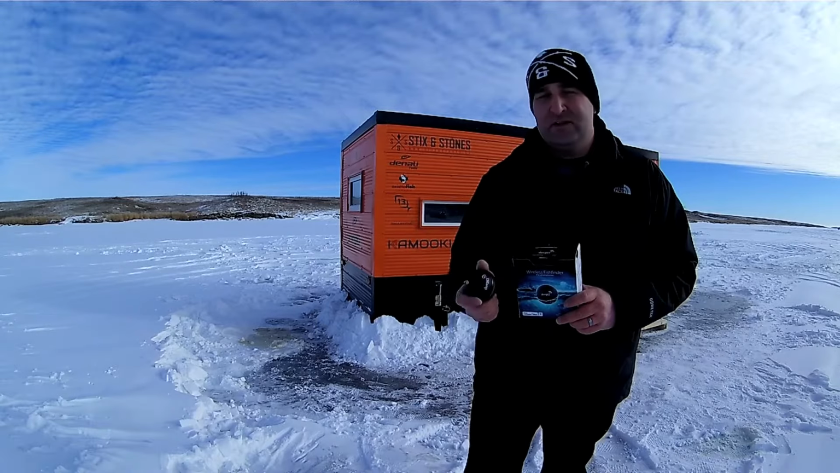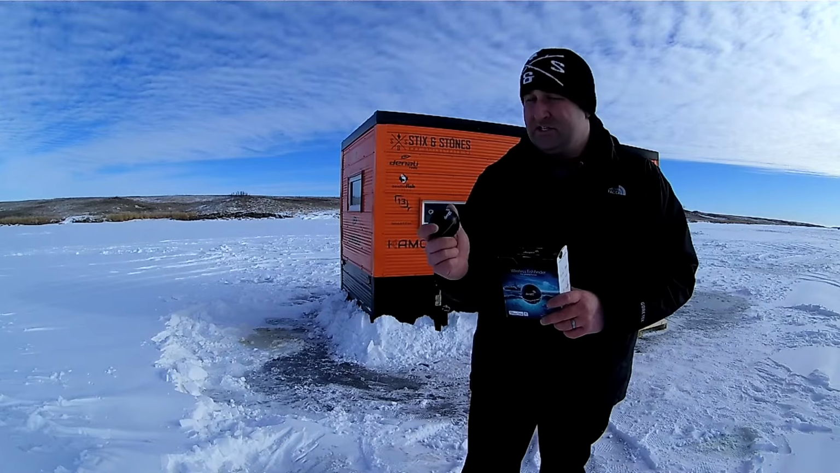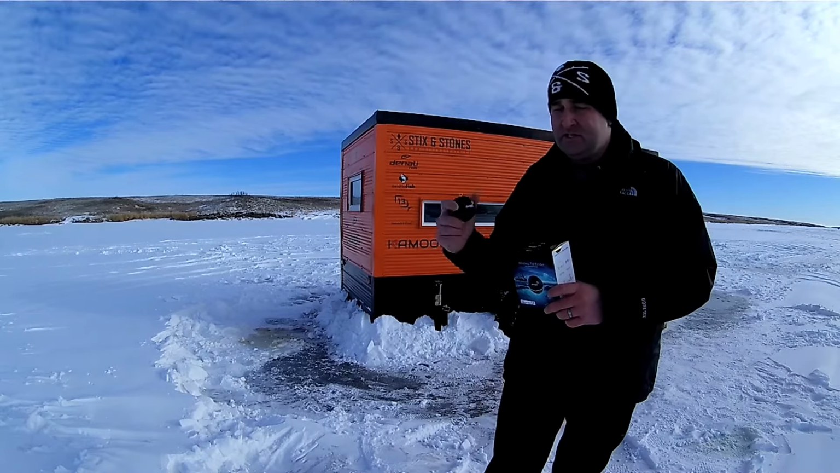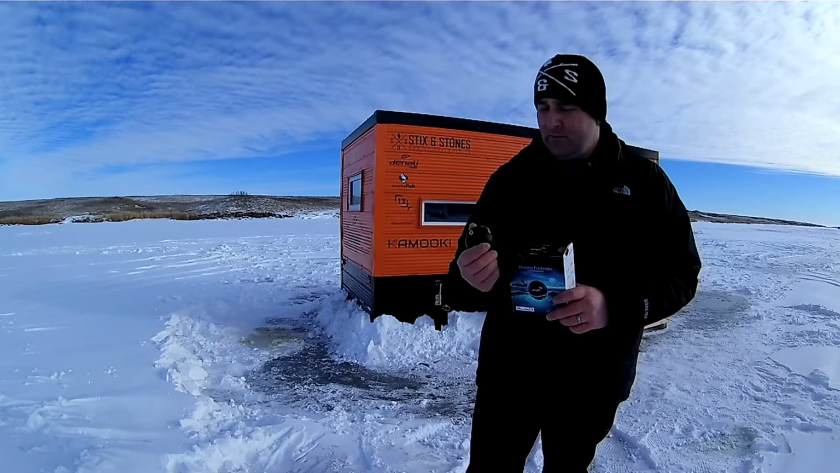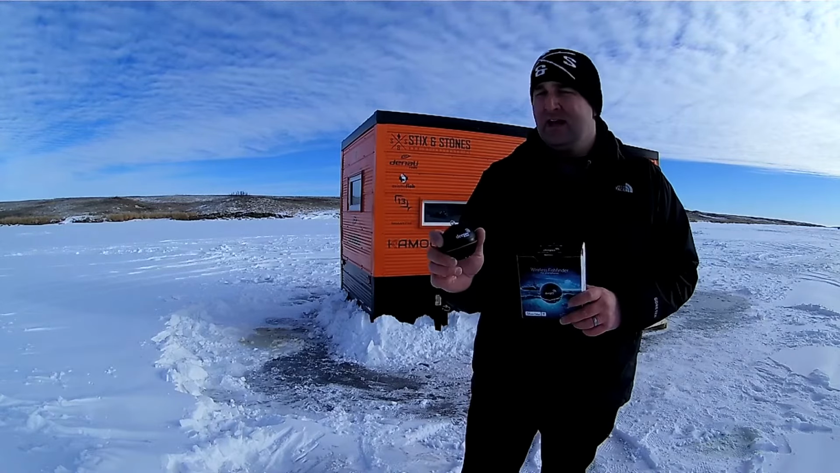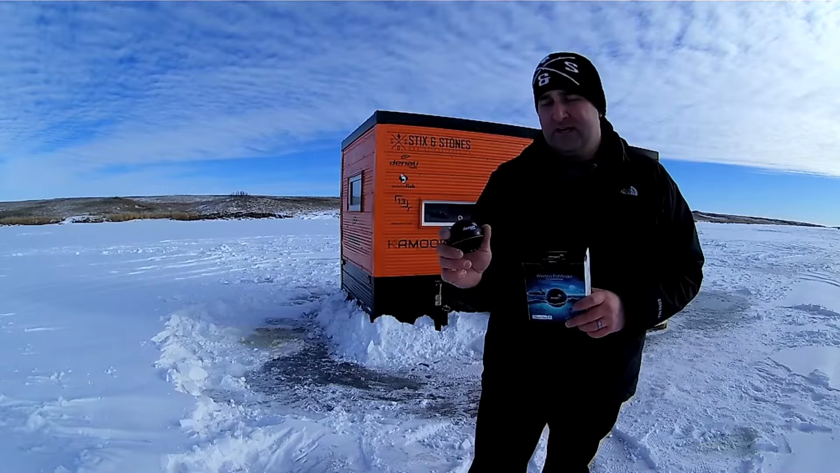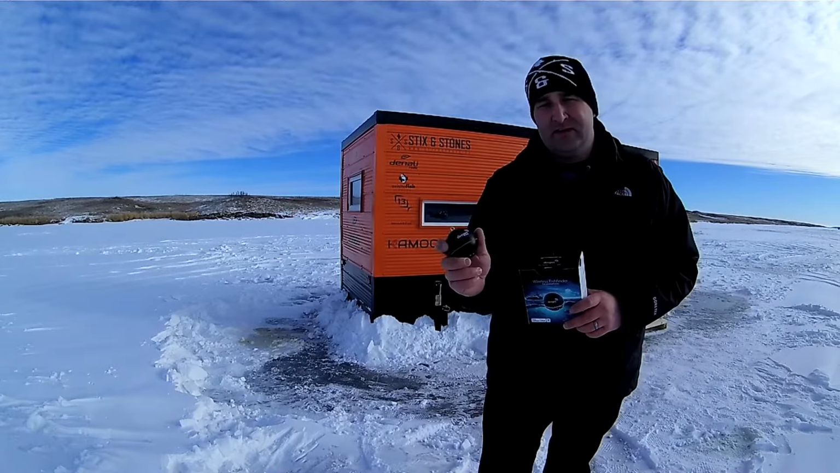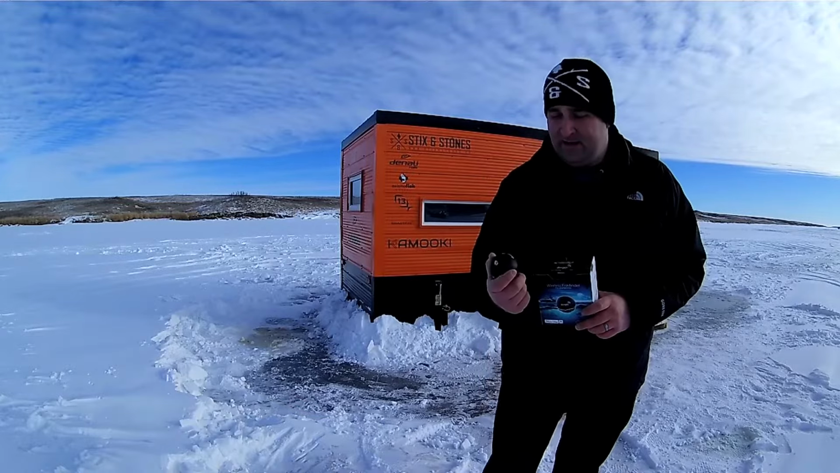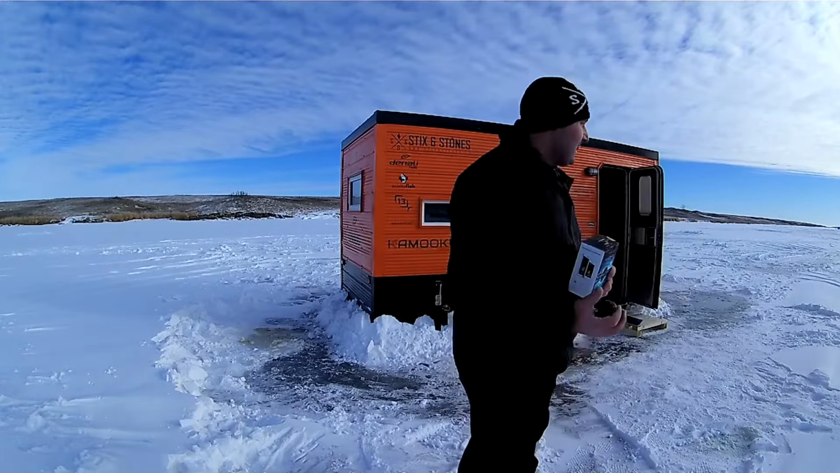Today I'm on the Rafferty Reservoir in southern Saskatchewan. It's a chilly day today, it's about -30, so I'm fishing here in my permanent ice shack where it's nice and warm. And what I'm using today is the Deeper fish finder. I'm gonna give this thing a test for you guys and see if we can't get it to help us catch some of these walleye and perch that are moving through here today. So let's go inside where it's warm and put this thing to work.